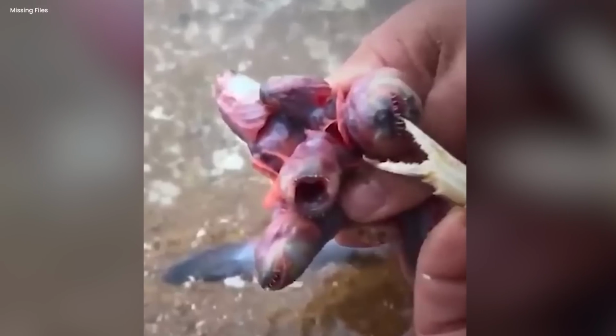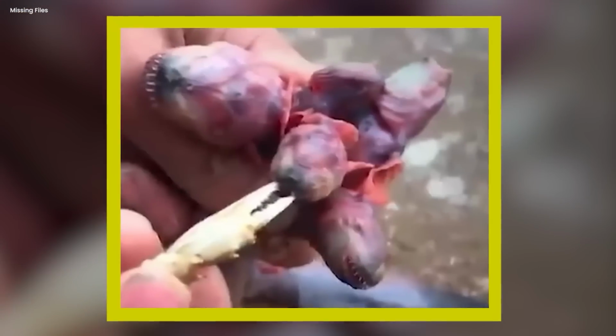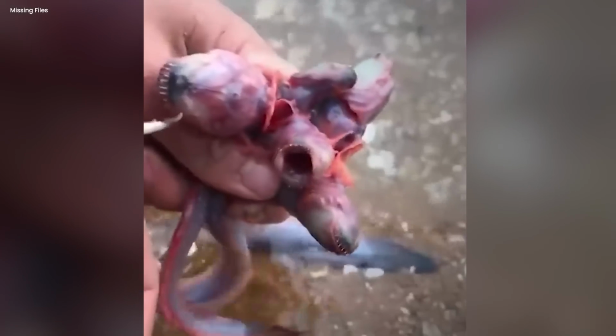For reasons that are currently unknown, they appear to have been transformed from a normal-looking fish into something wholly unrecognizable. This fish species is notorious for being the most aggressive fish that has reduced the population of other fish species by devouring the majority of their food and eggs.